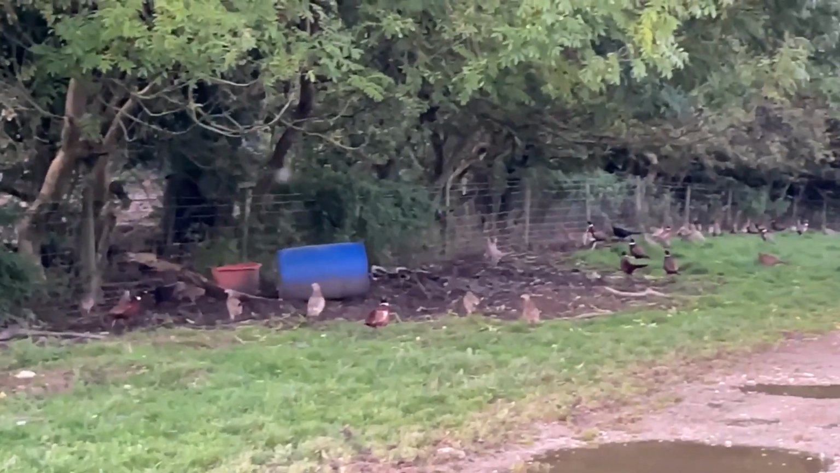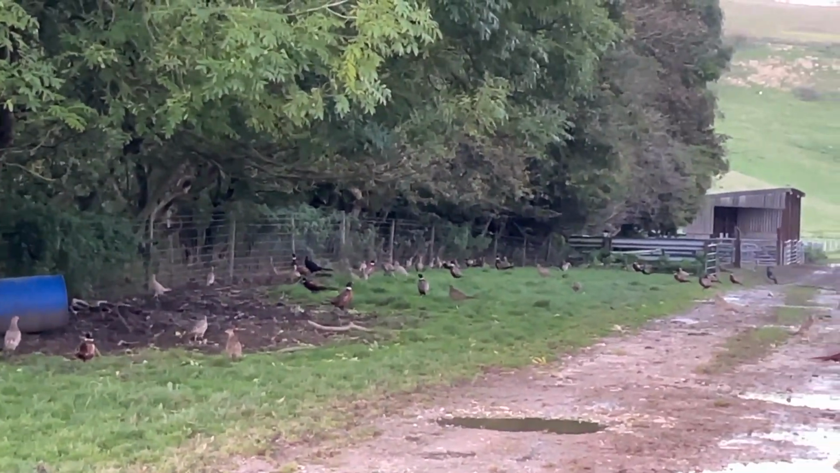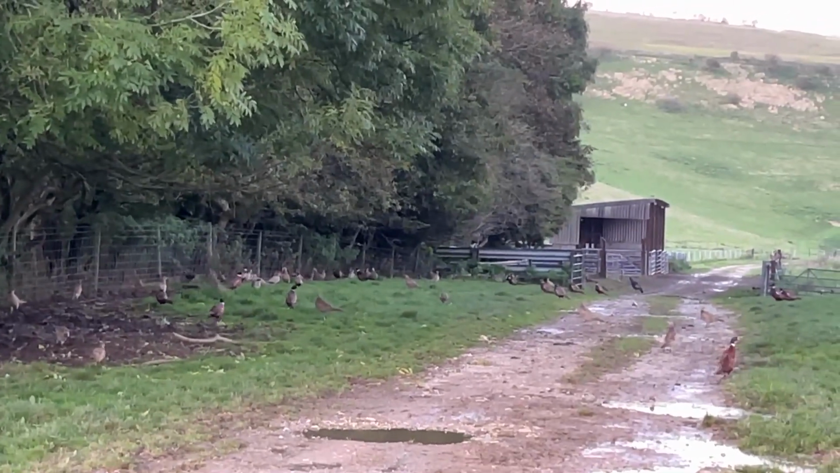Well, again, I'm out for a nice foxing. Tonight I've come down to my little shooting range that I've got here. I've got a cabin all set up, and it's a great spot for foxes. Now there's a pheasant shoot on this farm, and he started to lose quite a few birds to foxes, so I've come down for a little sit out this evening and see if we can knock one or two over.